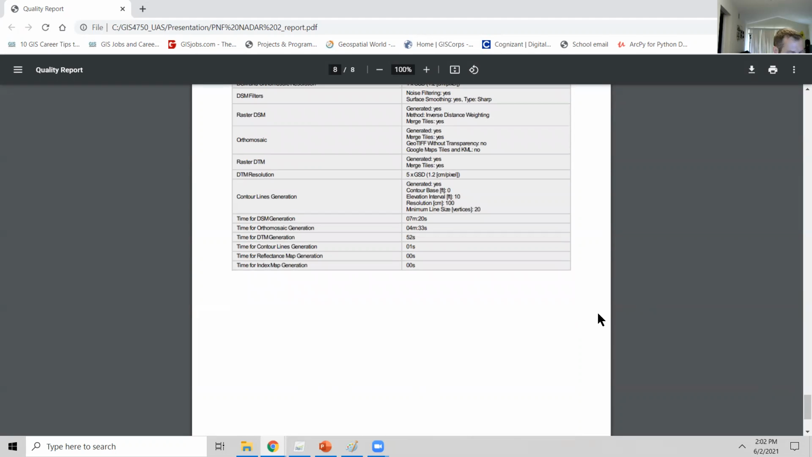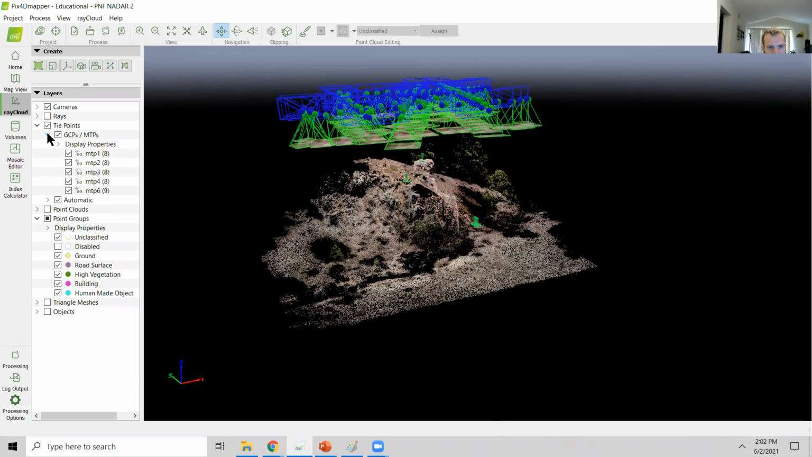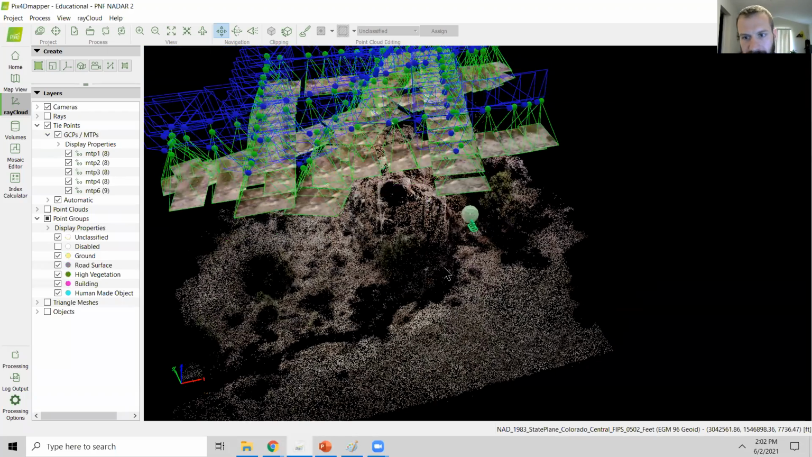Okay, so now I'll actually go into Pix4D and I'll show you. So here's, I guess, the starting point. These are the 97 cameras and the tie points created. I made 6 tie points. Most of these were in attempts to merge this with the orbital project, but it didn't work. It was really tough to find points down here.